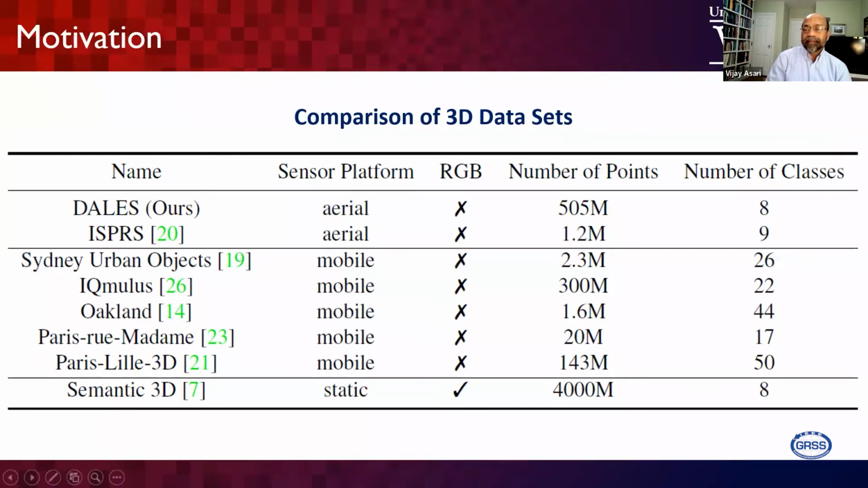So why this data set? If you look at the aerial LiDAR data sets available, we found only the ISPRS data beforehand. There were only 1.2 million points available, with 9 categories, but we cannot do a lot of research from different perspectives. Also, in a real-life environment, we need to face a lot of perspectives in the backgrounds and environments. In that case, we found it difficult to move forward without having the data.